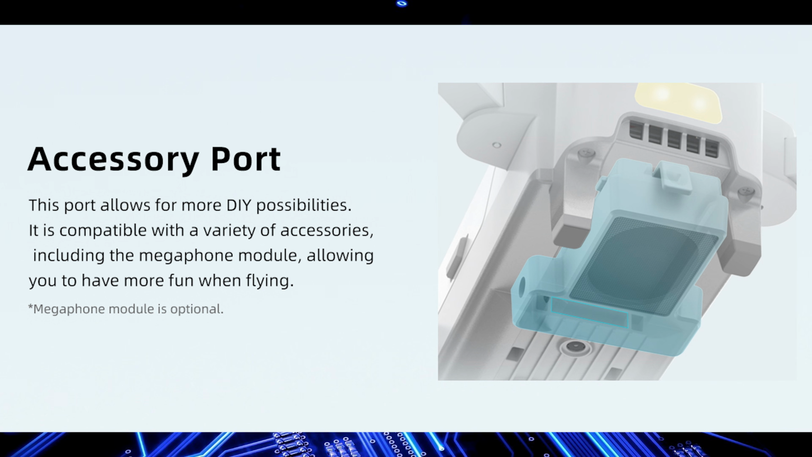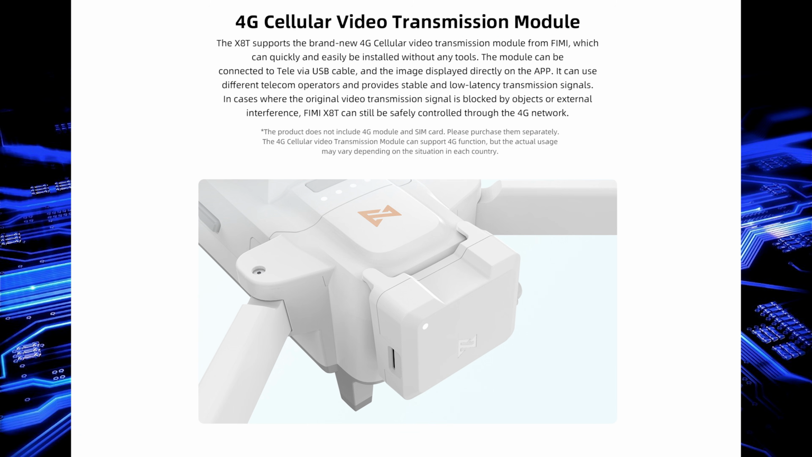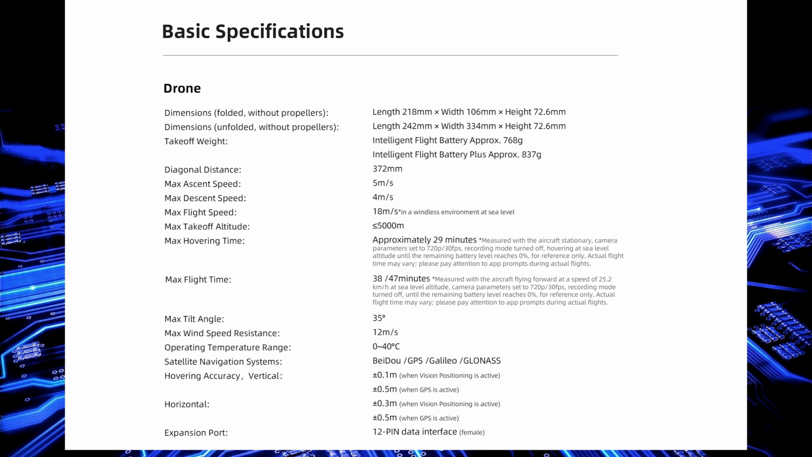Then we have the accessory port that supports the megaphone and carry and drop module. With this you can carry something up to 300 grams and drop it wherever you want. The controls of that are built into the software. And finally we also have the 4G module that we are going to try in this video. We'll see if it works with local SIM cards. Most likely not, but let's try. And also I have here the written specifications. It's going to take 5 segments. I'm going to leave each segment for 10 seconds on the screen and you can pause between them if you want to see major details.